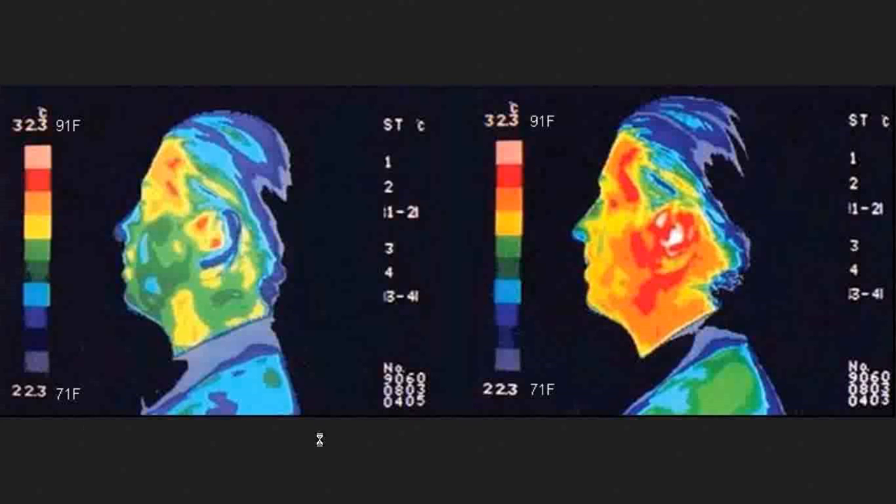Okay, now the reveal. Obviously, these images are flipped the other way around. Okay, this is 403 and this is 405.